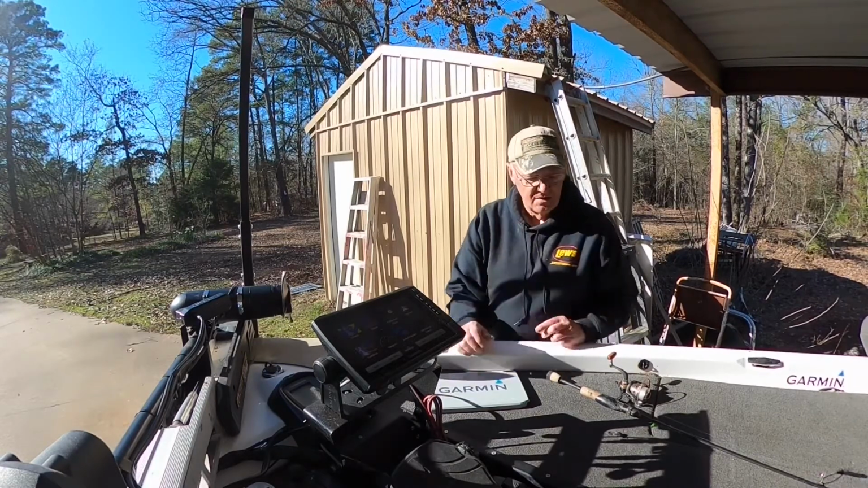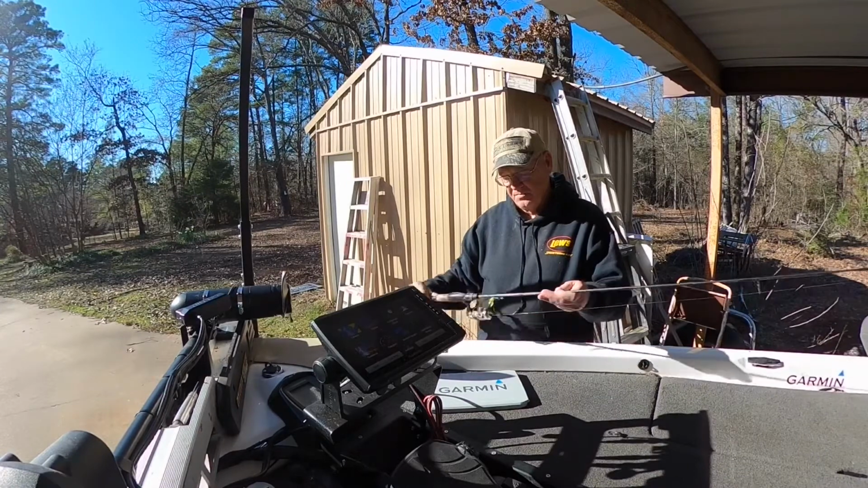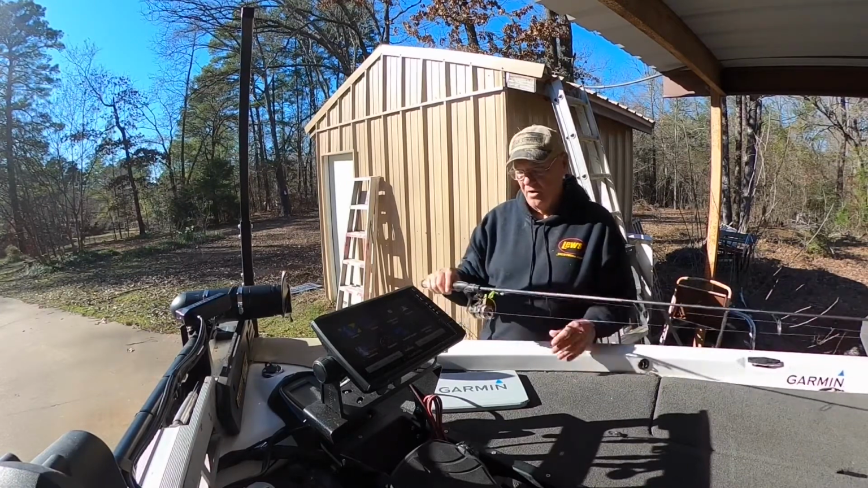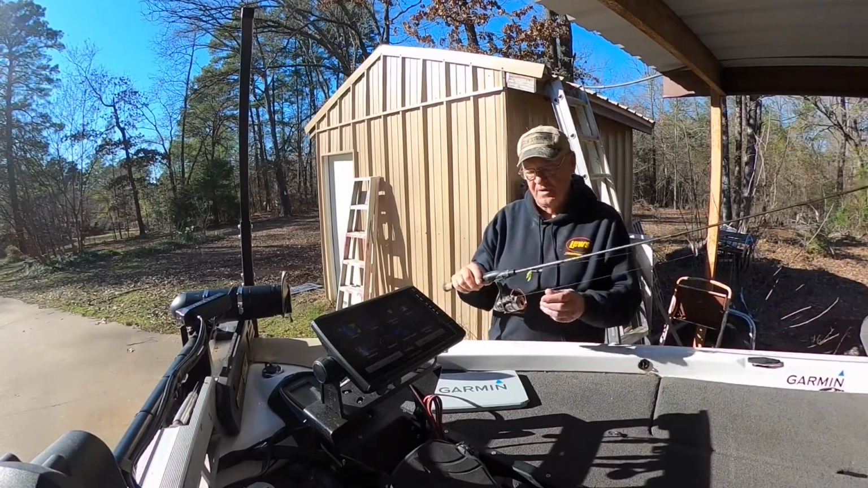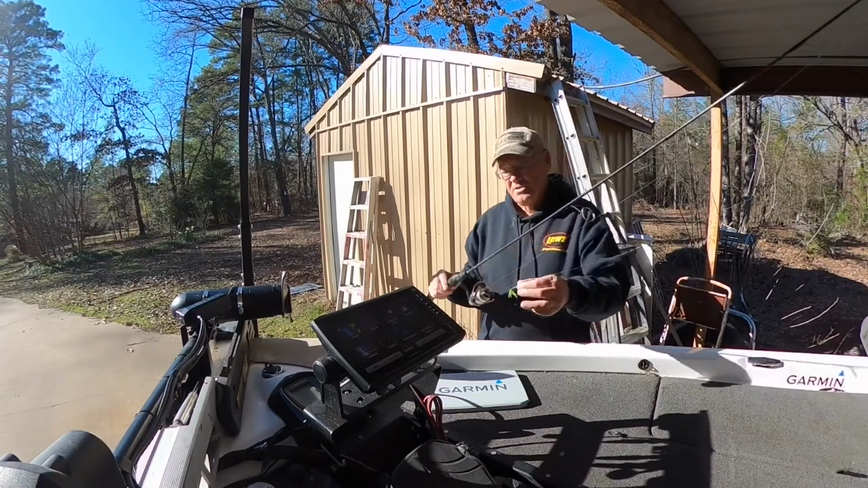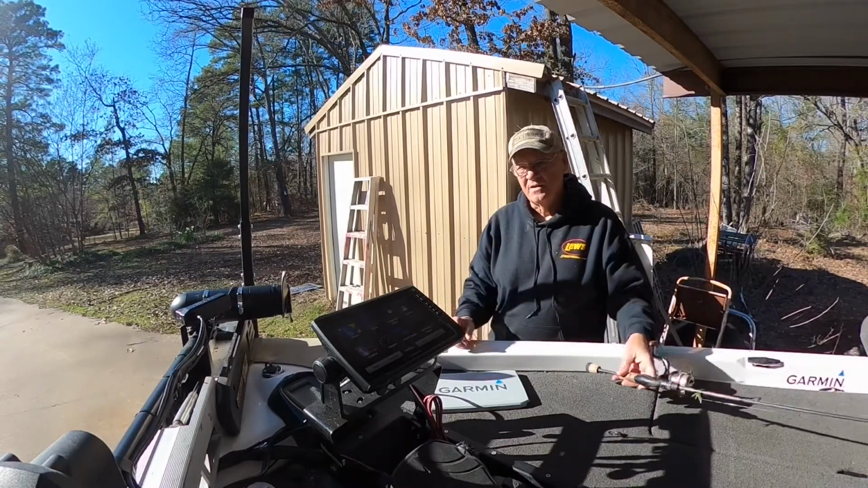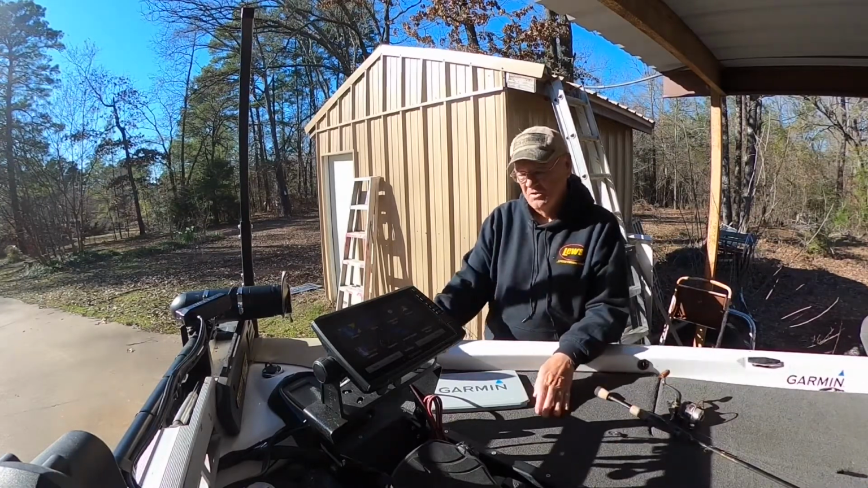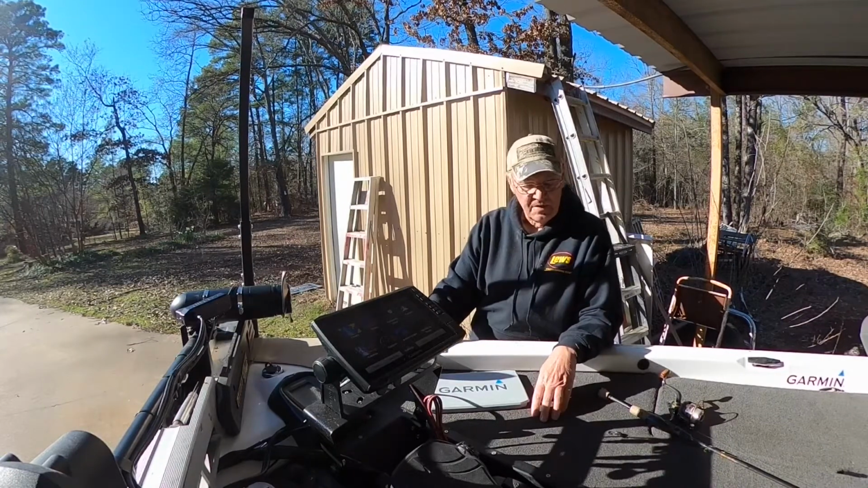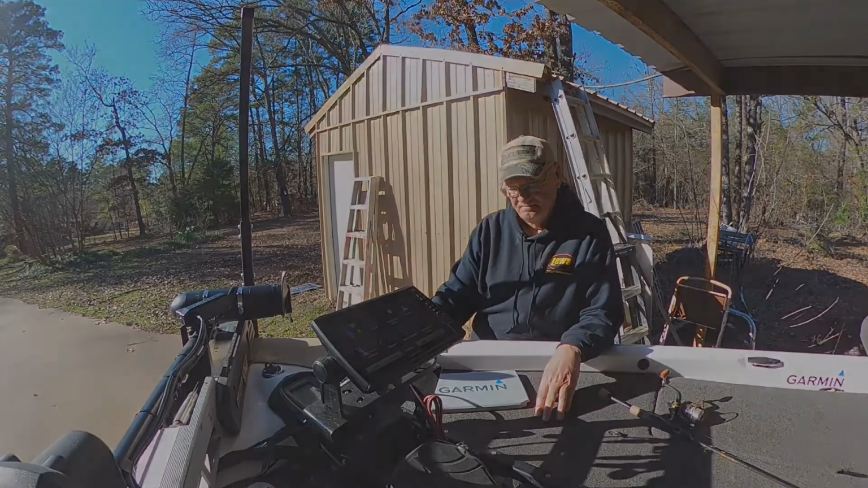The little rig I was using today is just a little 6.5 foot ultralight rod, little cheap spinning reel with fluorocarbon 8-pound test line, and a little crappie jig. Today it was just a matter of throwing it out there and letting it go to the bottom and setting the hook, as you'll see in the video. So it was a lot of fun. Hope you enjoy the video, and maybe I'll see you out there fishing one day.